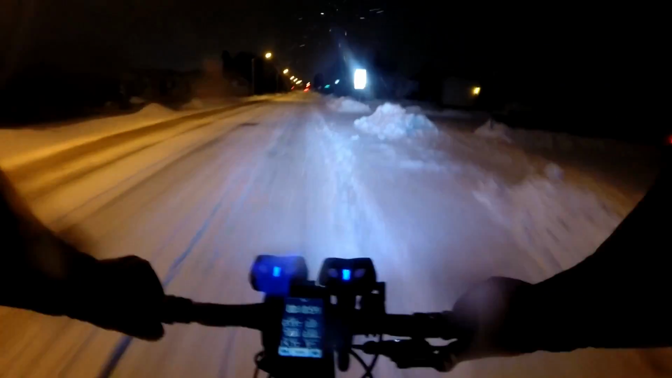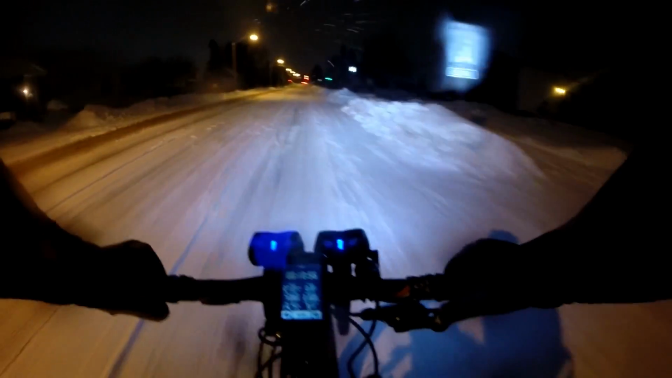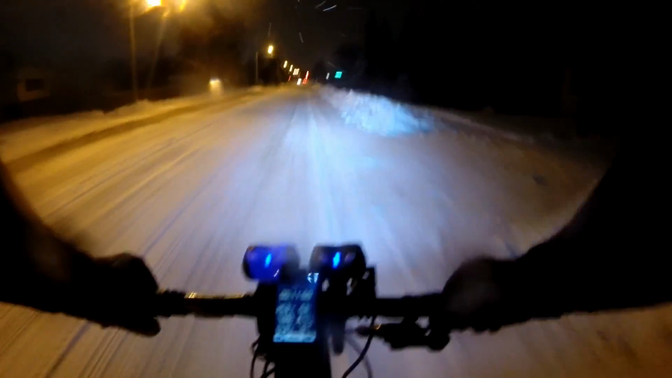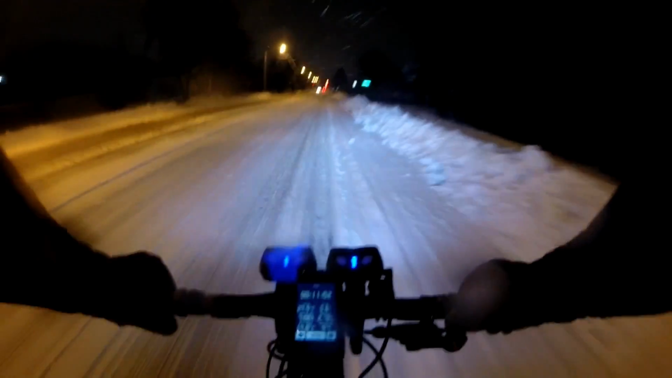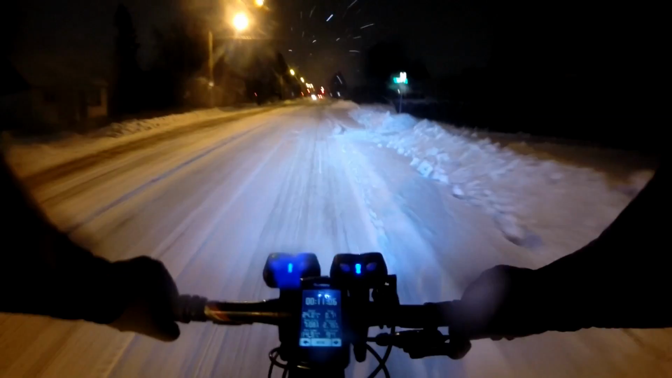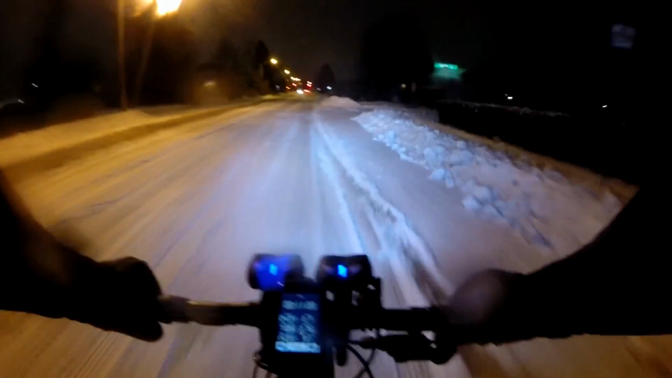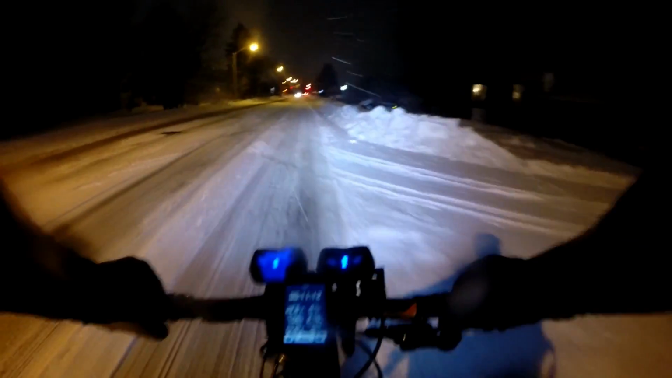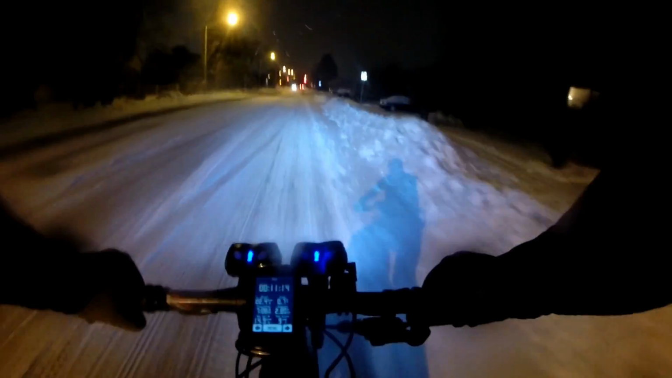I went and rode about 24 hours after the snowstorm stopped, went and did an off-road ride, and should have made a video about it. It was beautiful. It was barely rideable, not much faster than walking pace because of the snow, but it was absolutely beautiful, the snow on the trees.